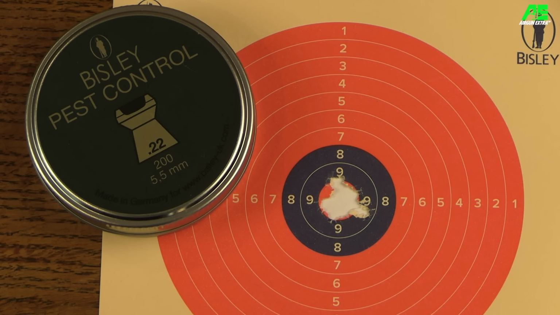Again, the Bisley pest control pellets weren't great through the Daystate Huntsman. I couldn't get them to group at 30 meters, so instead I zeroed them at 20 meters where they were still holding a reasonable group. So zeroed at 20 meters, that group at 20 meters measured 13 millimeters from center to center. And I would say that is very acceptable for close range pest control, which is kind of what this pellet's name suggests that it's for.